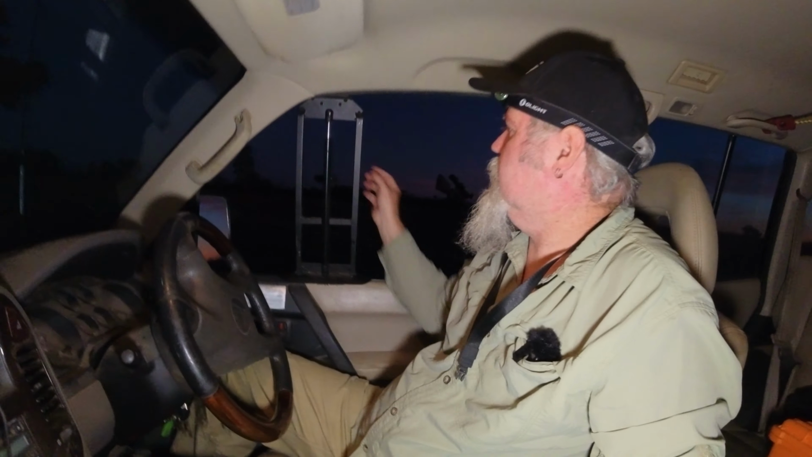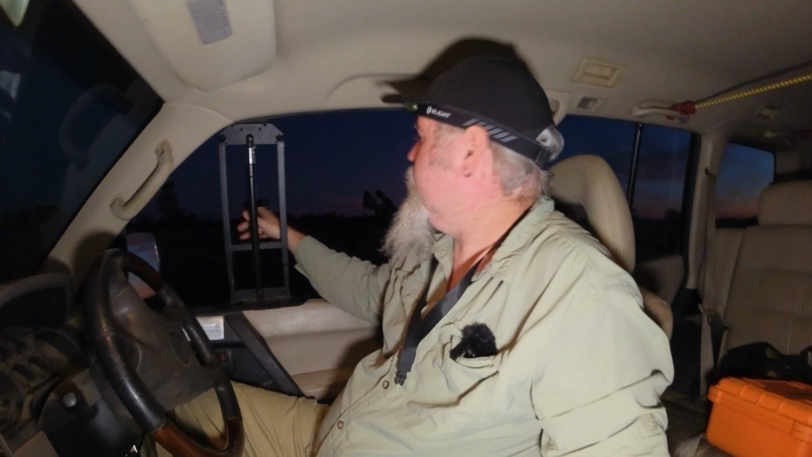Tonight I'm just using my standard setup. I've got the FH35R scanner going to the screen there on the end of this spotlight handle. Tonight, because we're in close, I don't want to be too noisy and I don't want any bullets bouncing around, so I'm using the 17 HMR. It's just out there on the tripod.